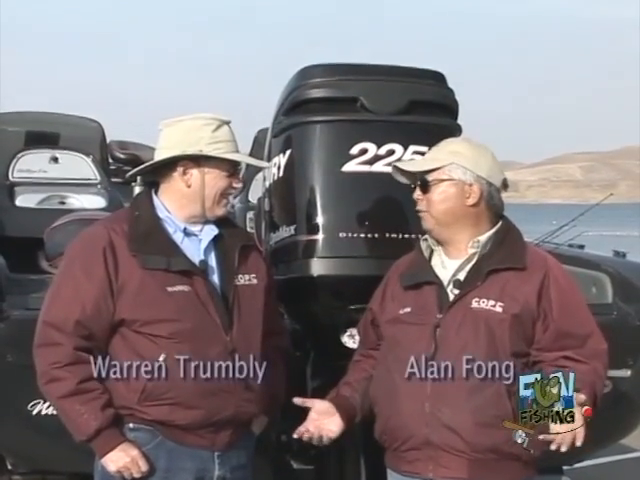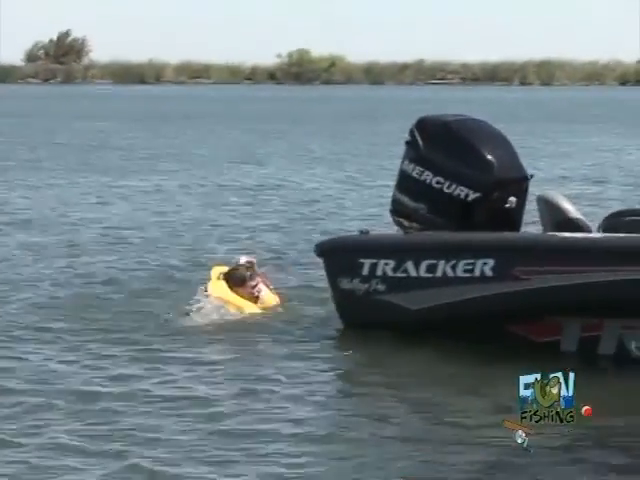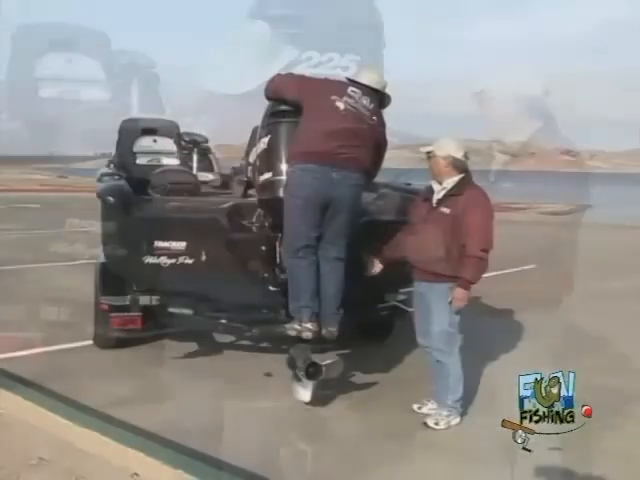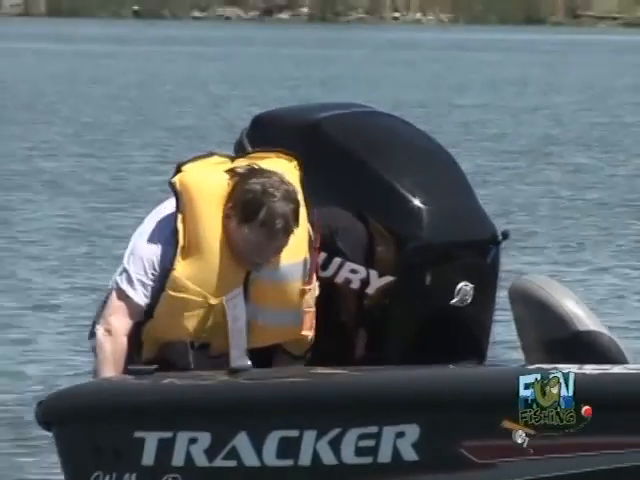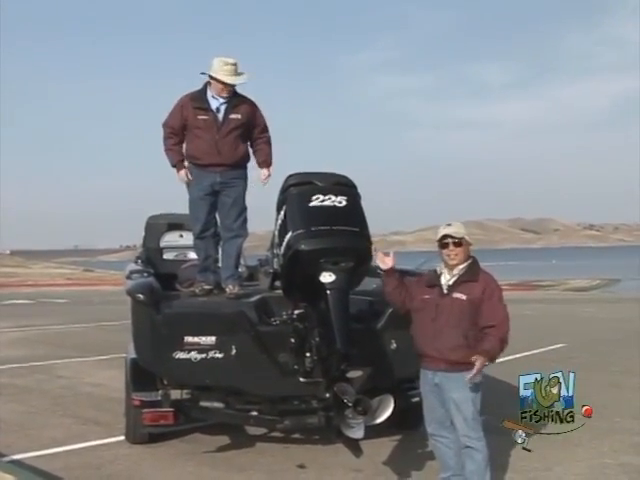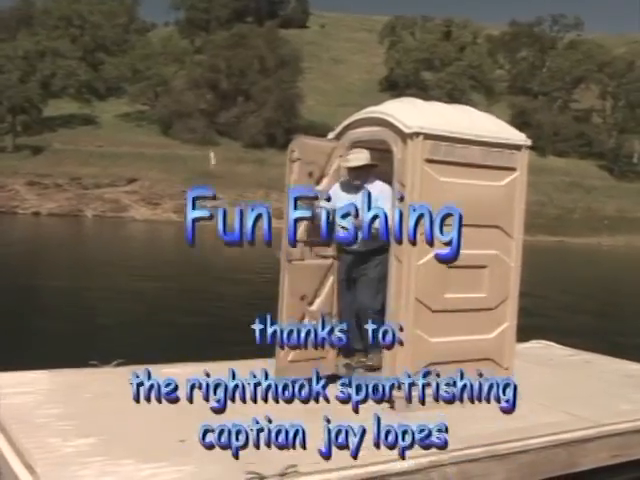Our camera guy was out fishing the other day and he fell out of the boat. He couldn't get back in. The best way to do it is swim back to the back of the boat. Okay. Put your feet on there. That trim button right here. Right here. Trim it up. There you go. Climb in. That's how you get back in the boat if you ever had to. Now, if he could do it, anybody could do it. Use your motor, trim it back up, and you just climb right in.